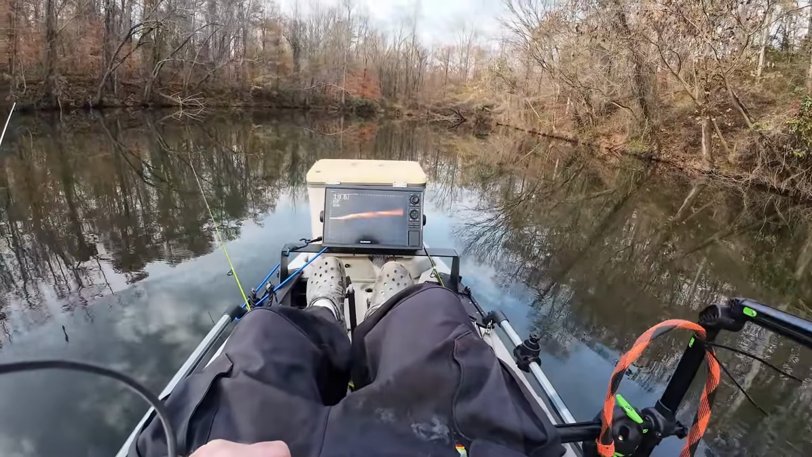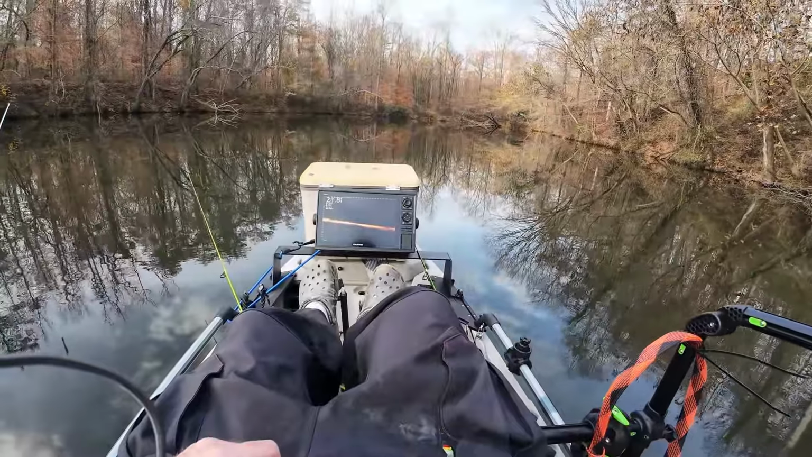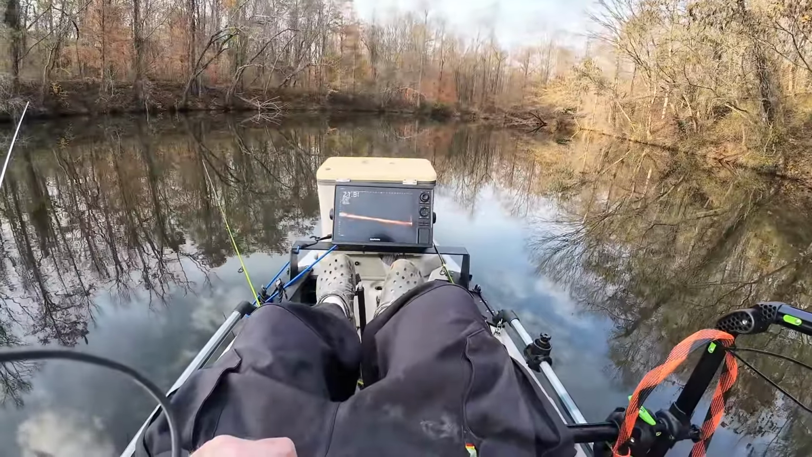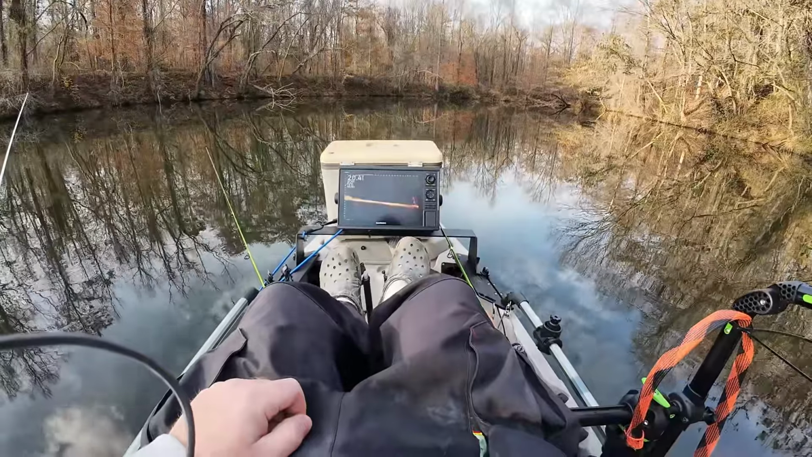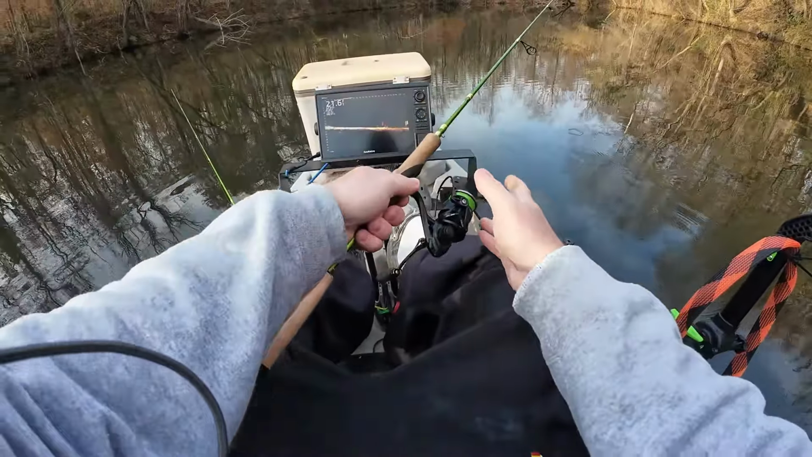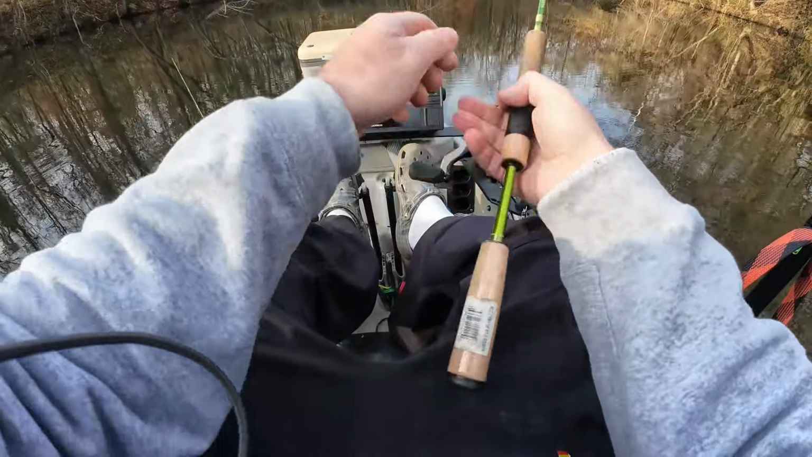That looks like some bass sitting down in there. We gonna, uh-oh. We found something here. On the treetop. Okay. Right there. Do the first one.